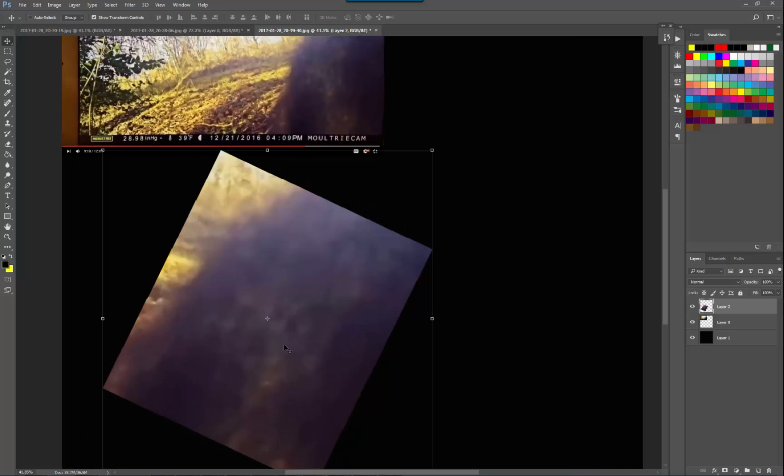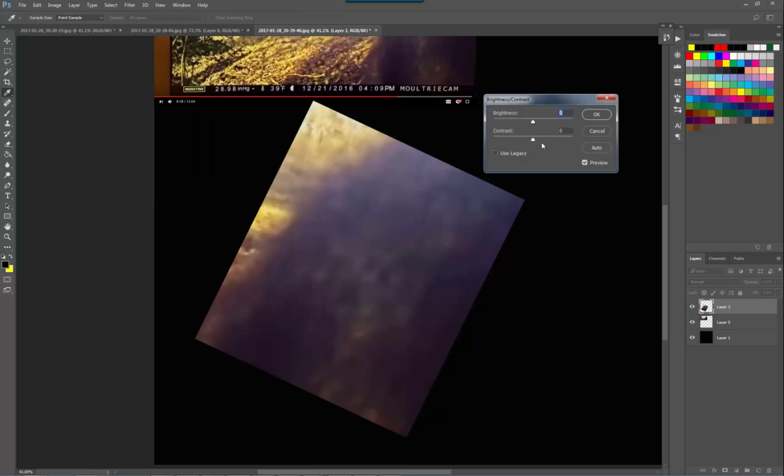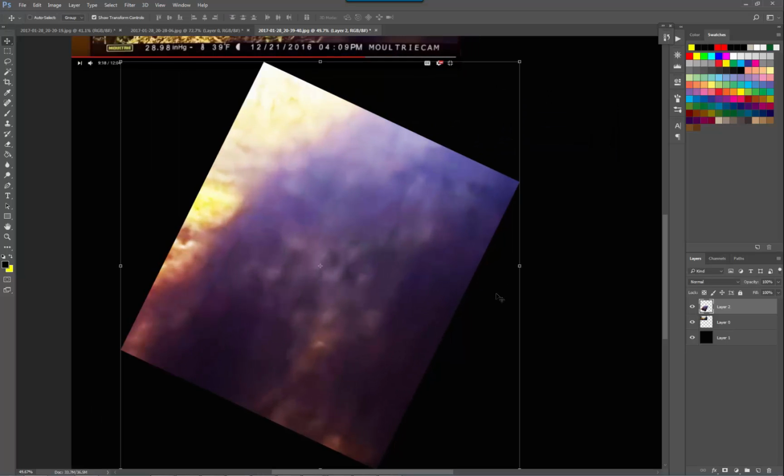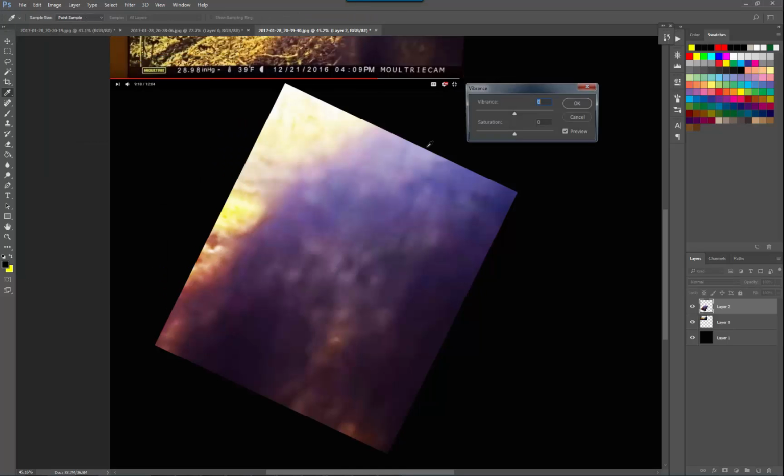And we are going to brighten it up. Adjustments, brightness and contrast. Contrast always helps. And then you get the saturation, so then you just go to vibrance and drop the saturation down, not too much.